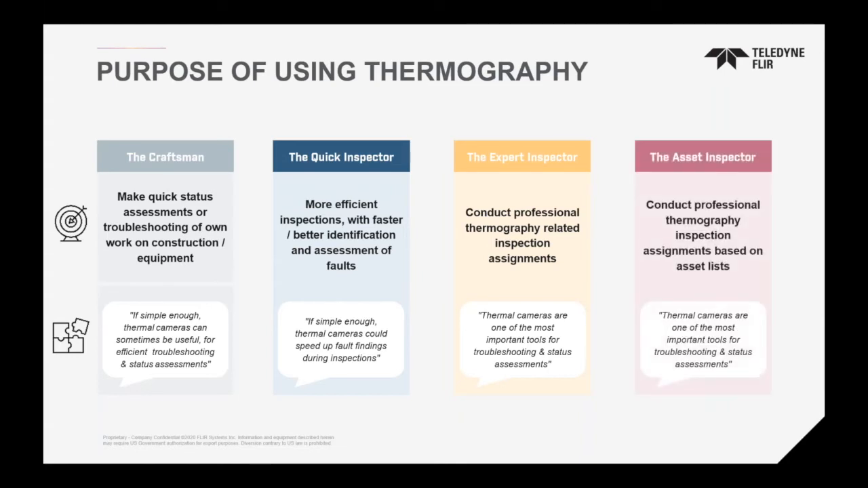And finally, the asset inspector. This is someone who regularly inspects the same set of equipment over a regular period of time, repeatedly. Could be buildings, again, or someone at a mining company, for example, inspecting the same equipment over a set period of time, and they're looking for that repeatability and the ability to follow all the inspections to create a historical record.